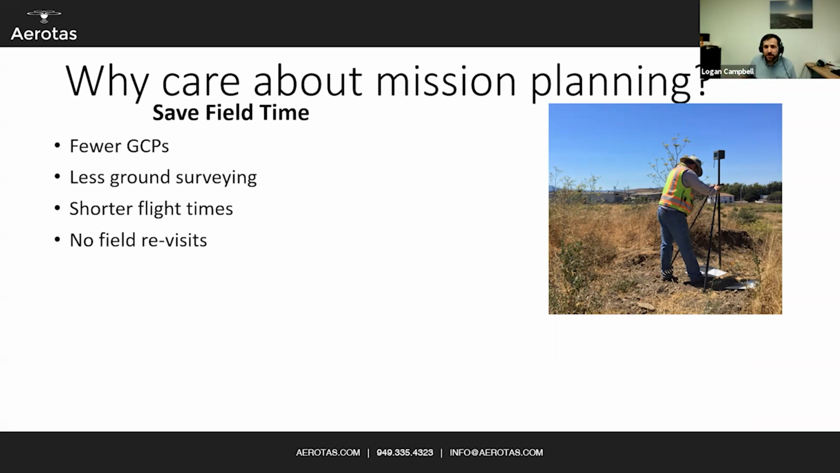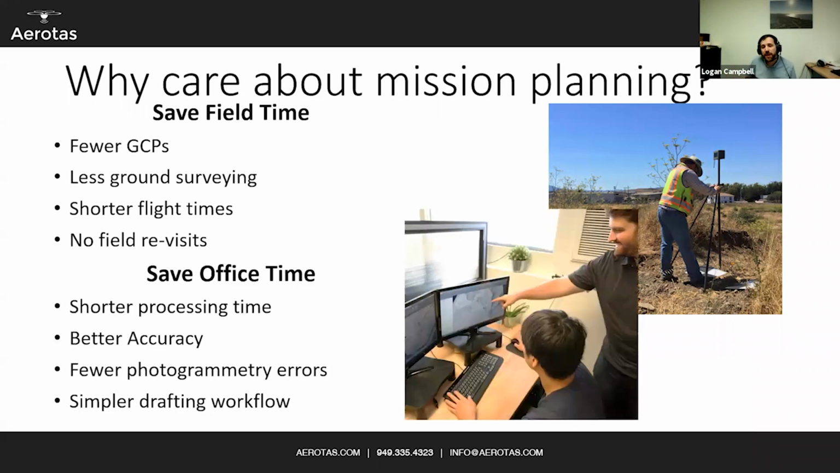You heard me say at the beginning, this should save you time and money. There's so many ways that you can spend more time if you want to, but our goal is to get you the best data while also saving you time. But mission planning also saves you office time too. If you collect the right data, your file sizes are smaller. You can upload them, you can process them more easily, you can extract data more easily.